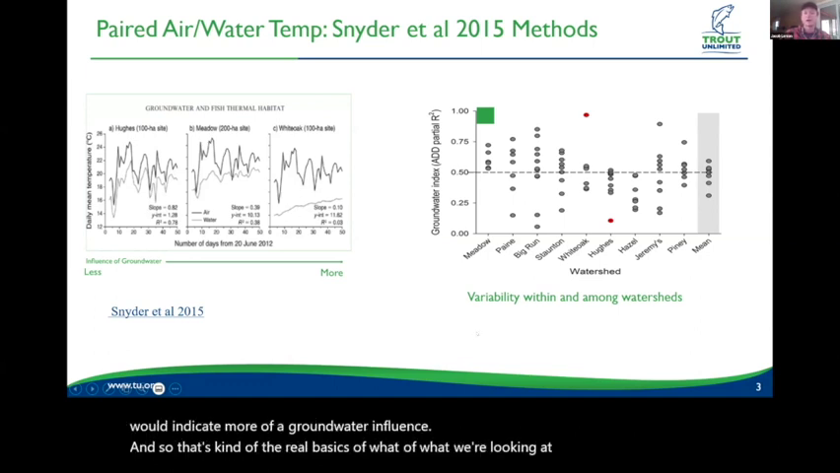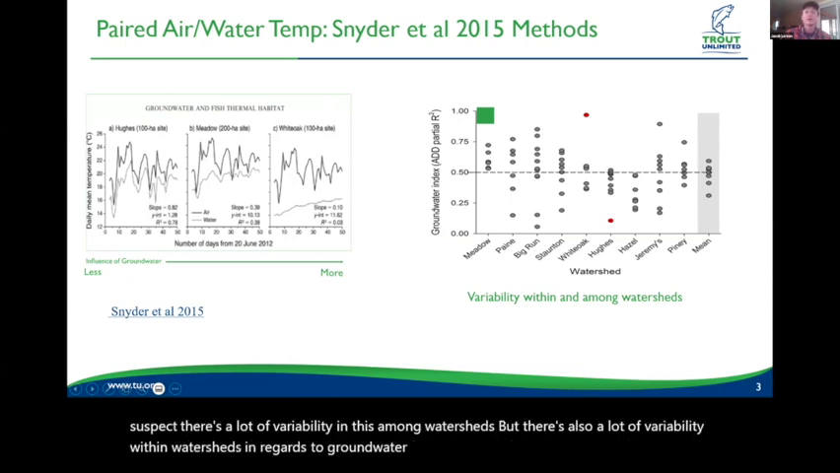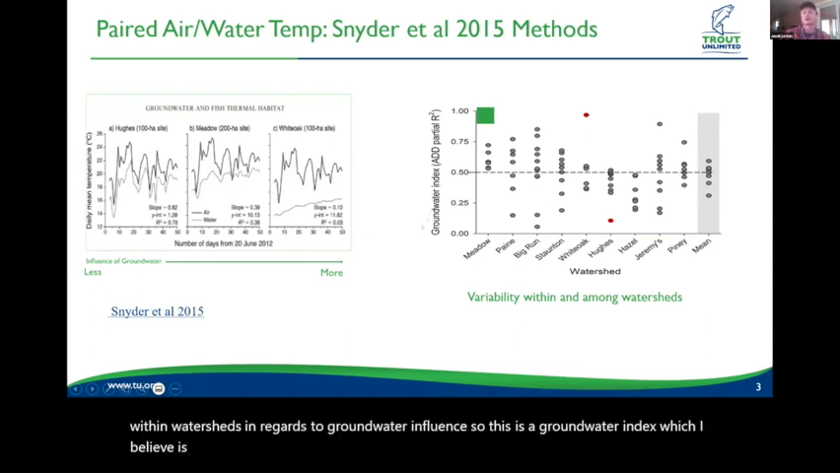And as you would suspect, there's a lot of variability in this among watersheds, but there's also a lot of variability within watersheds in regards to groundwater influence. So this is a groundwater index, which I believe is just a numeric expression of how much groundwater is influencing stream temperature. So we have a scale from 0 to 1.